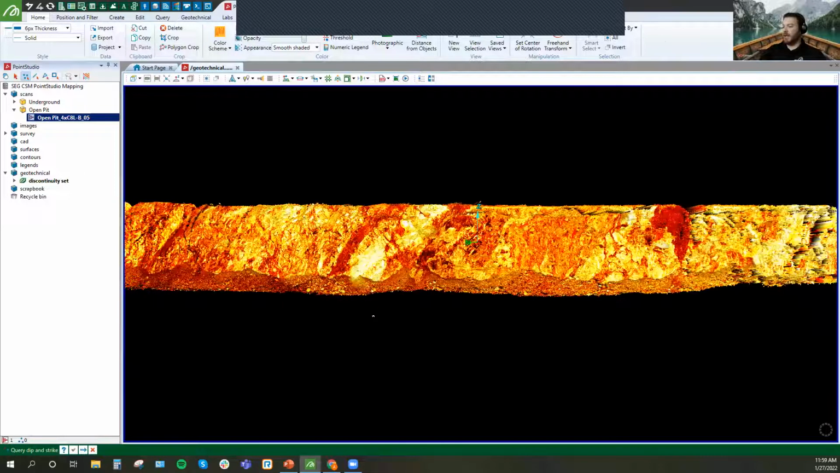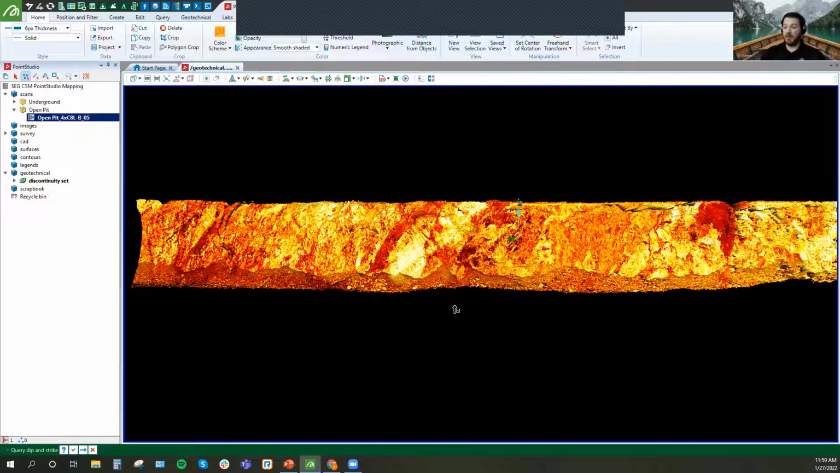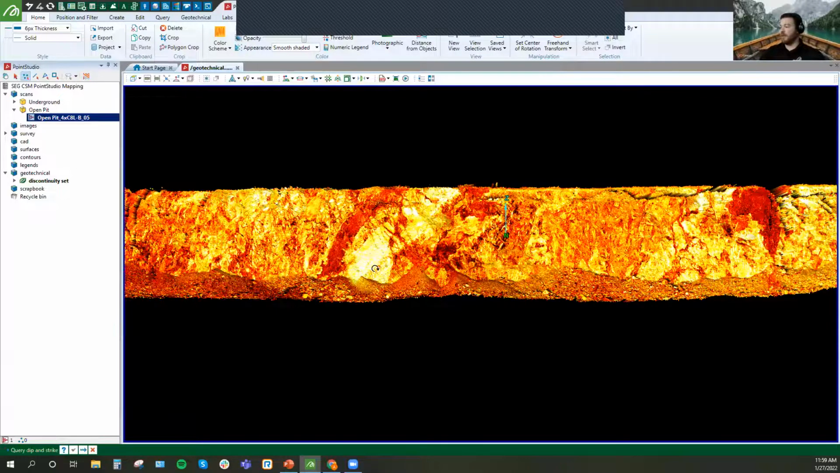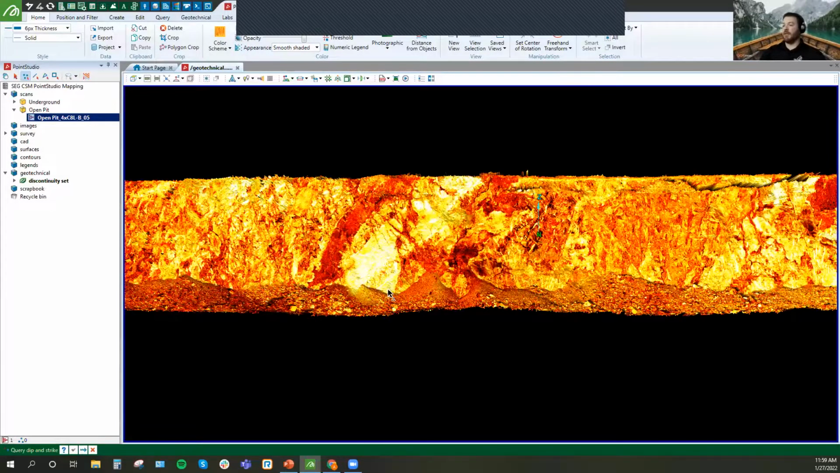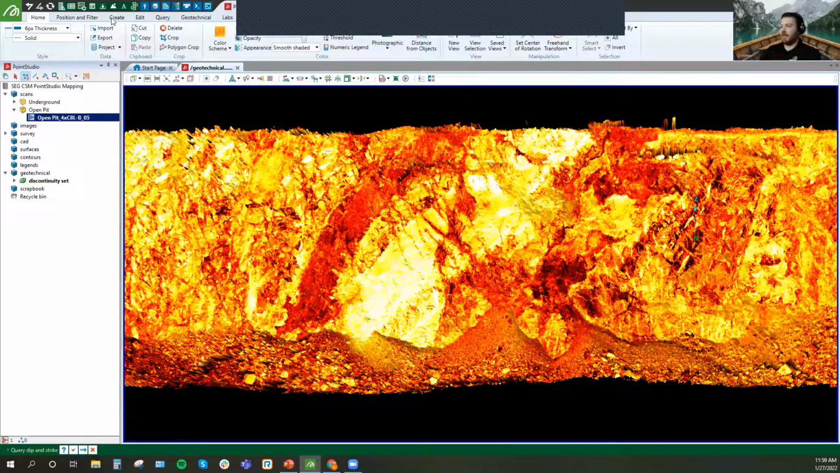So this really helps to potentially show alteration or lithology differences, so you get a different return. There's an intensity value that's returned back to the Maptek scanners that allows you to map by intensity value. Basically, differences in color of the material are going to give you different returns on this hot intensity mapping.